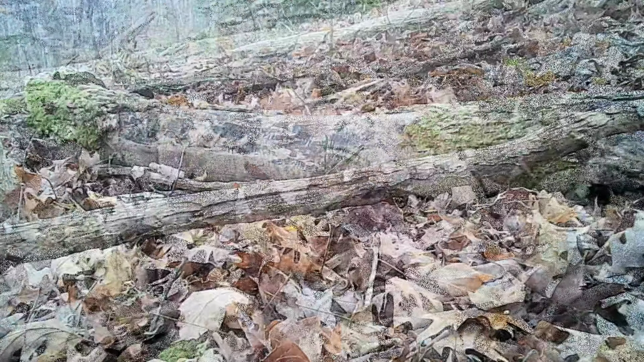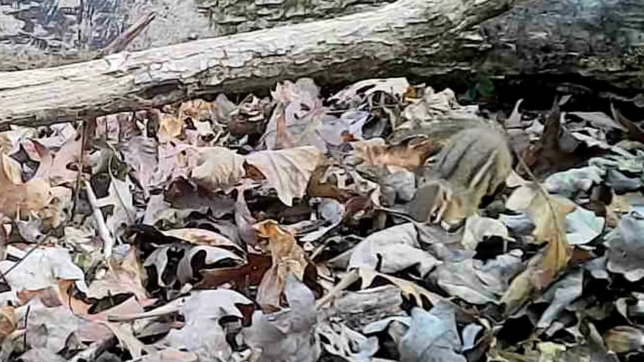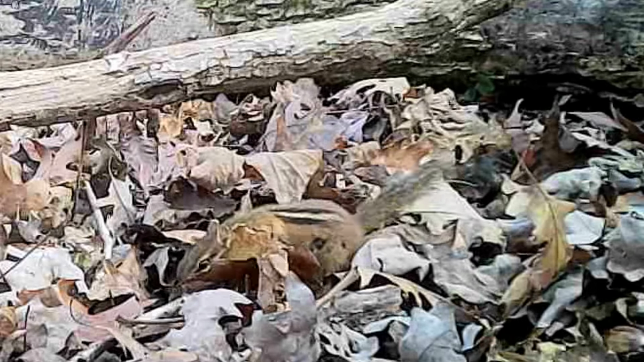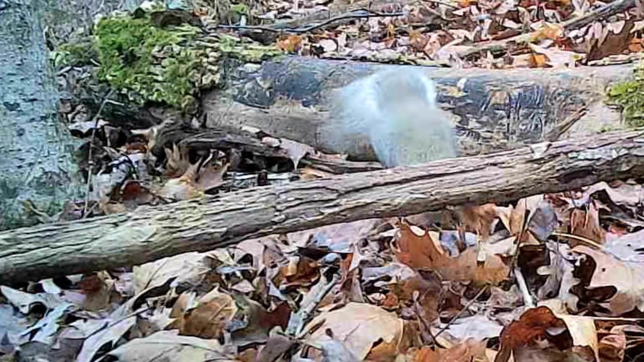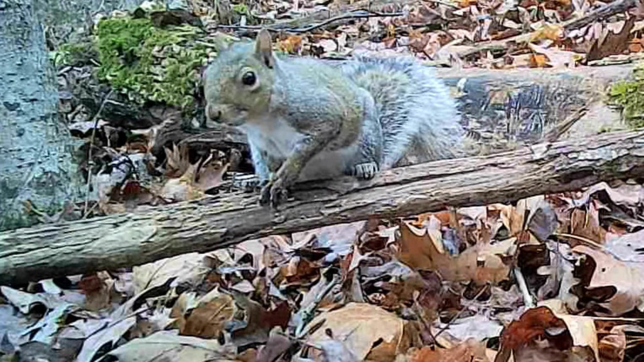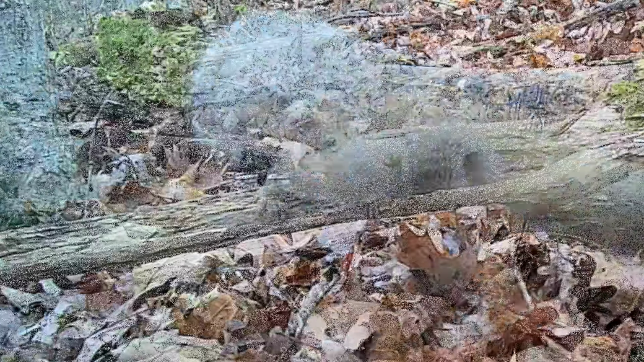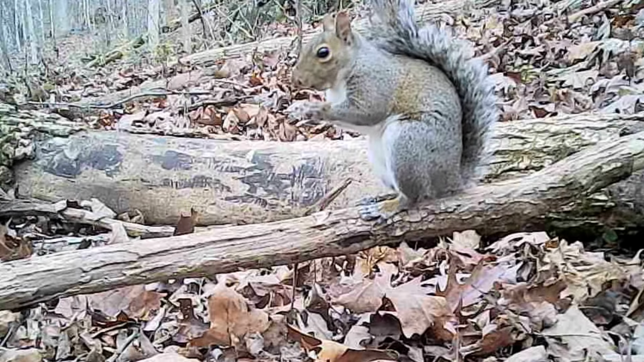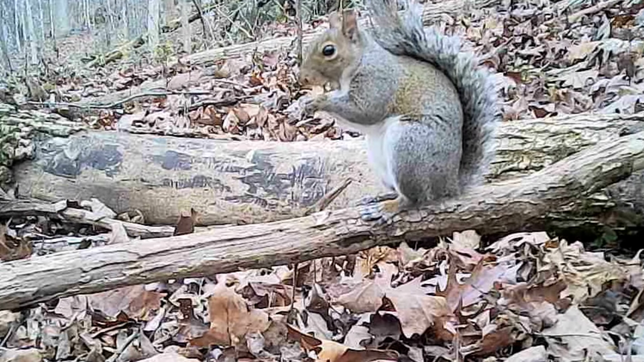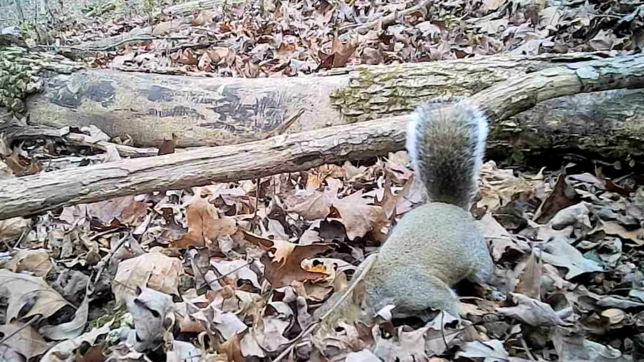But the little ground squirrels, they're always in these leaves. Look at them. You can't even see them most of the time. Working hard. And old Mr. Gray Squirrel, he never passes up an acorn or a nut. He'll find them. They're still fattening up. And they're just so comical.